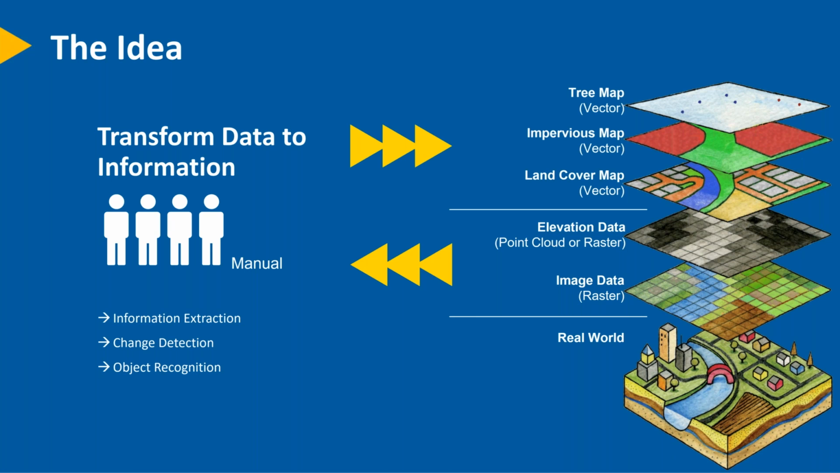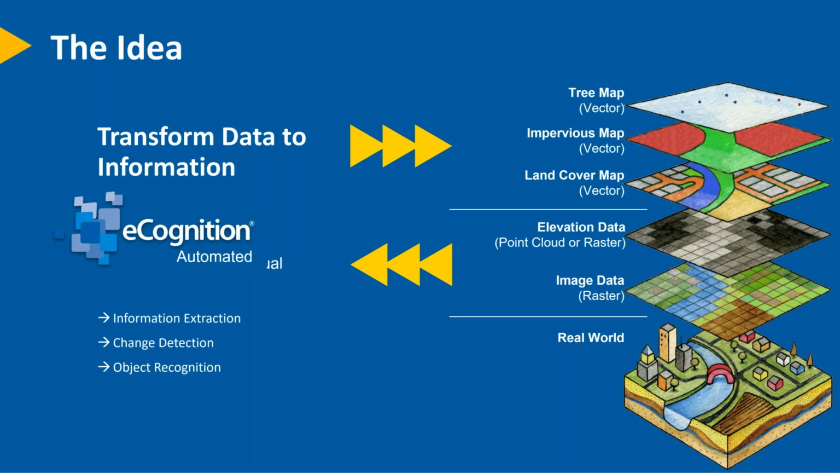Where eCognition comes in is then to take over the manual step and now automate these steps that we were once taking to create land cover maps, impervious surface maps, maybe even looking at individual trees, so extracting those individual objects. And that is the real art form of becoming an eCognition rule set developer, is to automate this, and we're going to show some of this in our demonstration today.